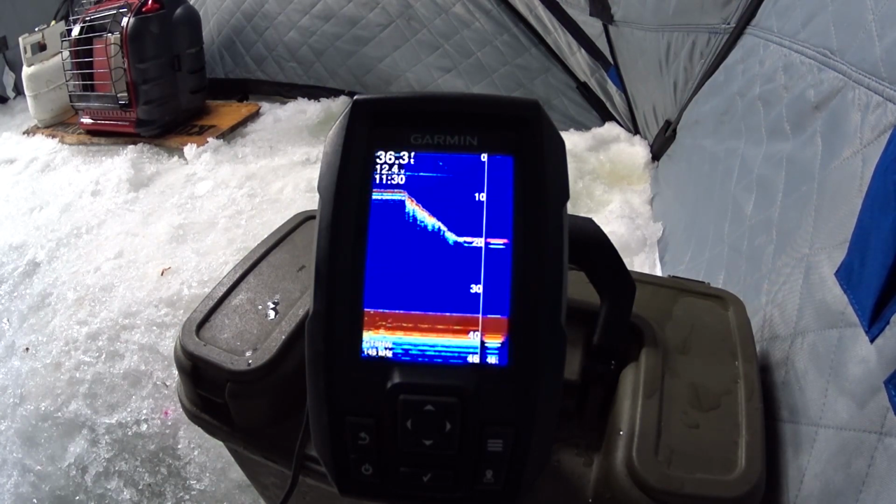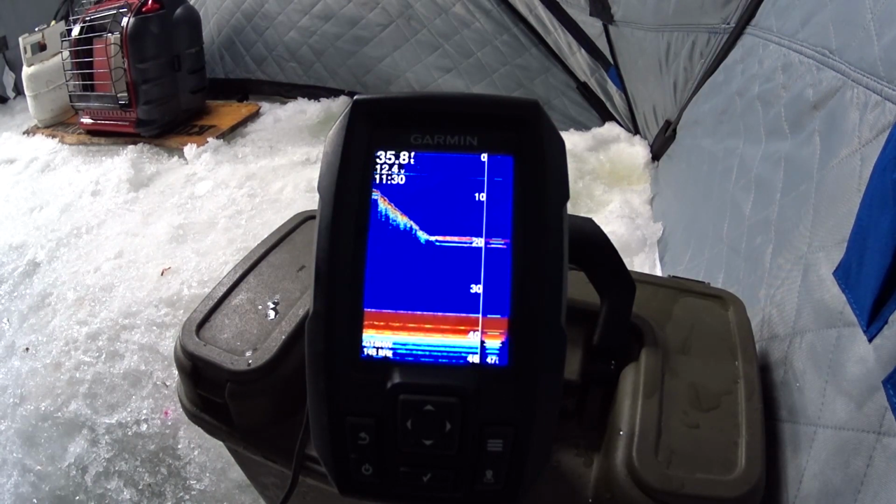Now, if you look on the right side of the Garmin screen, you will see that I've selected a setting which is extremely important. It is a real-time setting. I can show you that in another video. But you can see the fish as they come in real time. The history will move to the left. So as I jig, you'll see the little bump in my jig. A little bit of disturbance above that starting. I'm going to jig again.